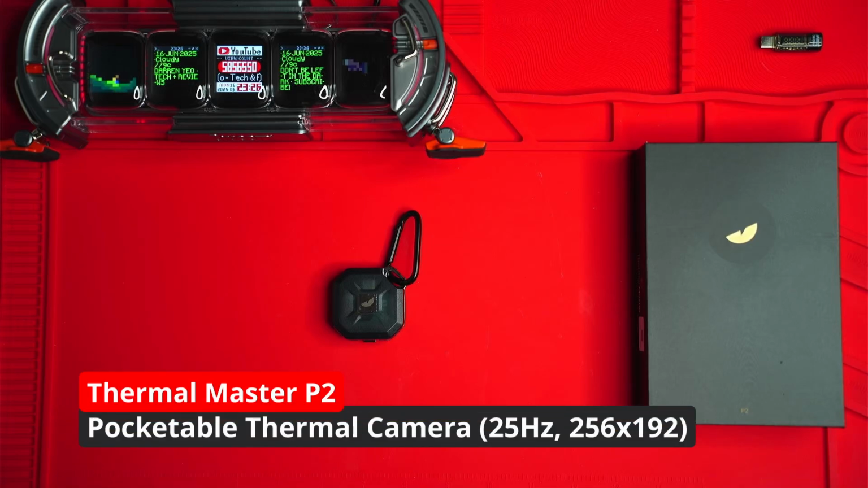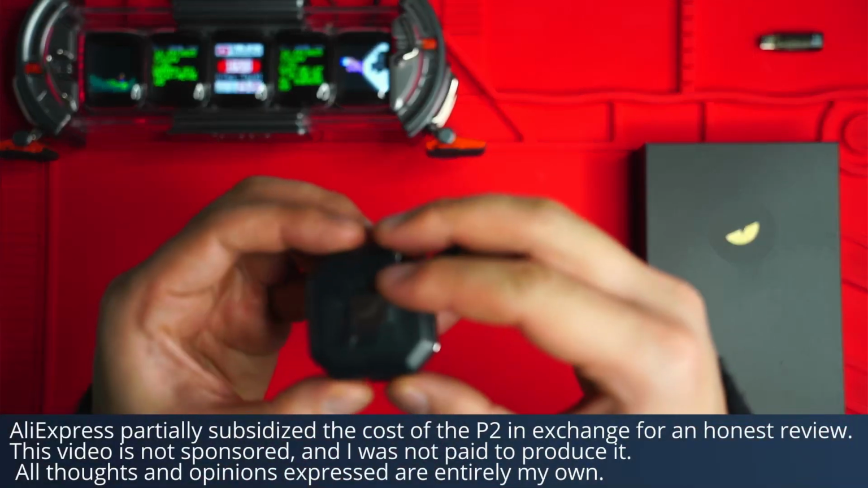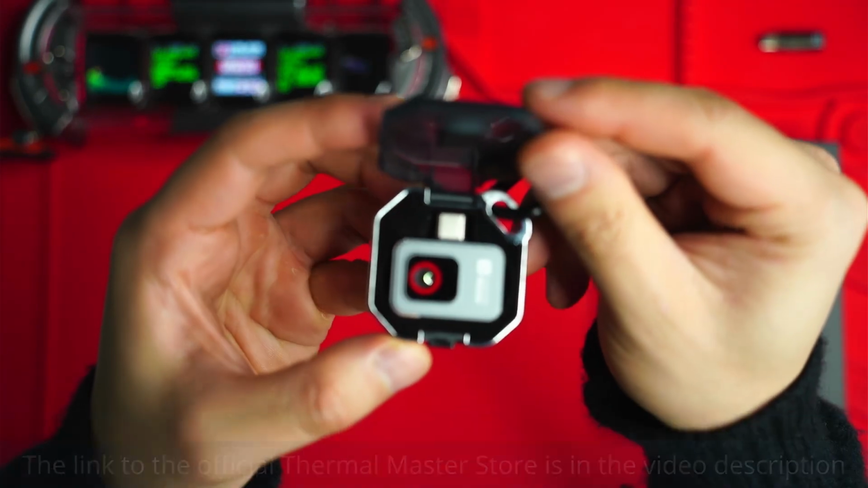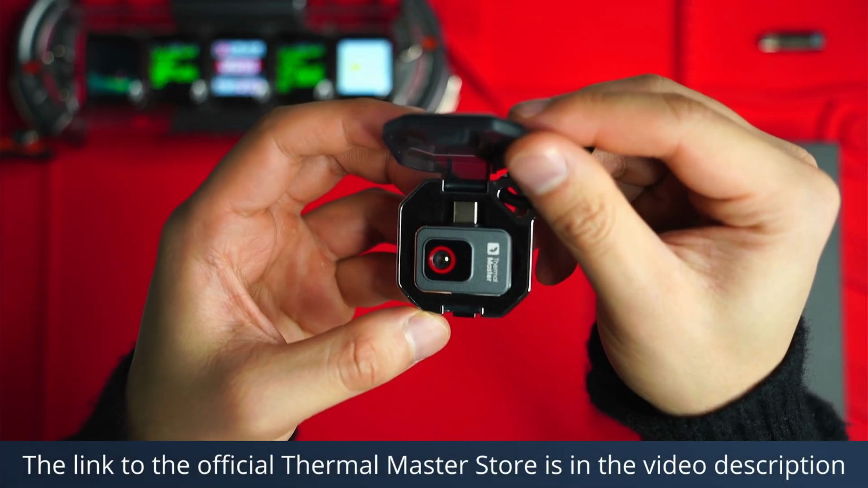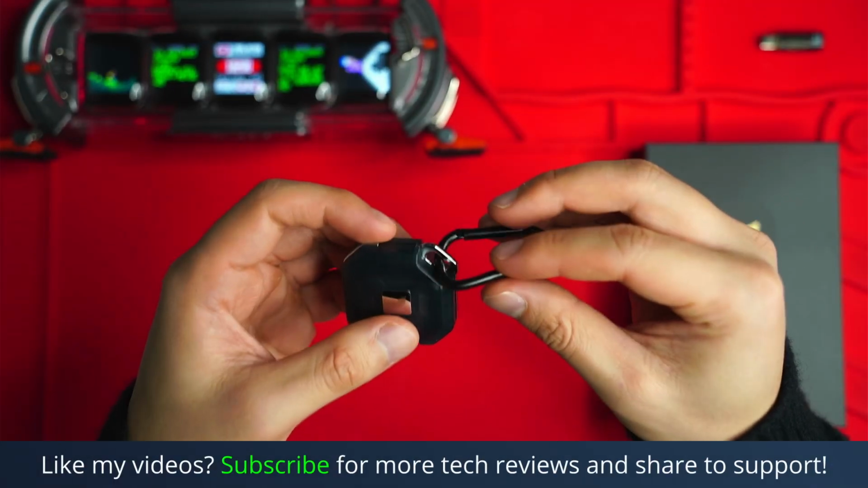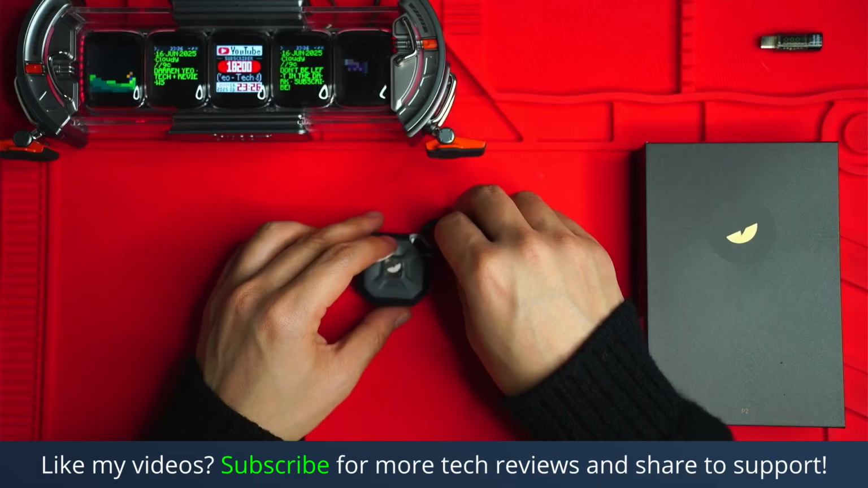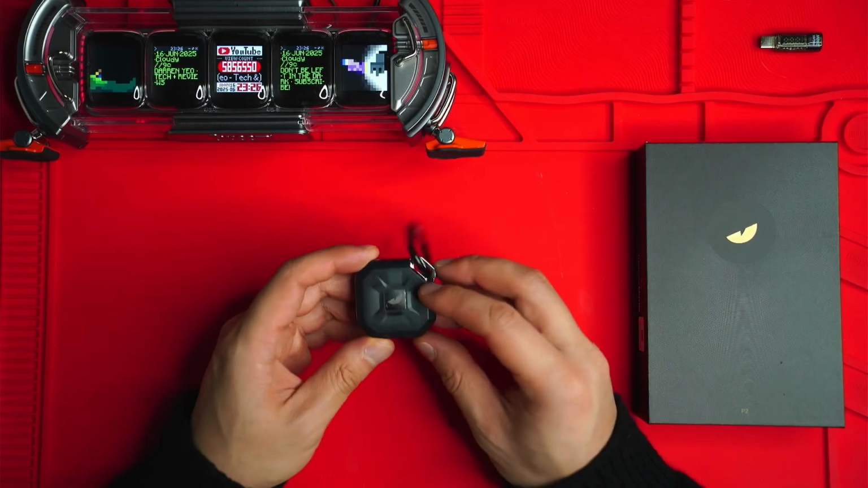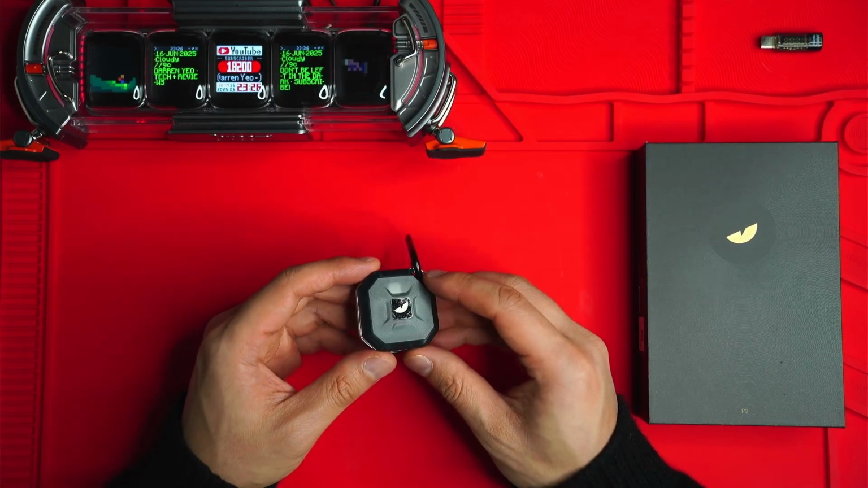Today we're going to be looking at the Thermal Master P2. This is the smallest thermal camera on the market, comes in this case, and as you can see, it's absolutely tiny. It fits on your keychain and is effective at detecting people, animals, cars for at least a few hundred meters away. And of course, it measures temperature too, so it's a great tool for identifying heat spots, cold spots, leaks in your house.